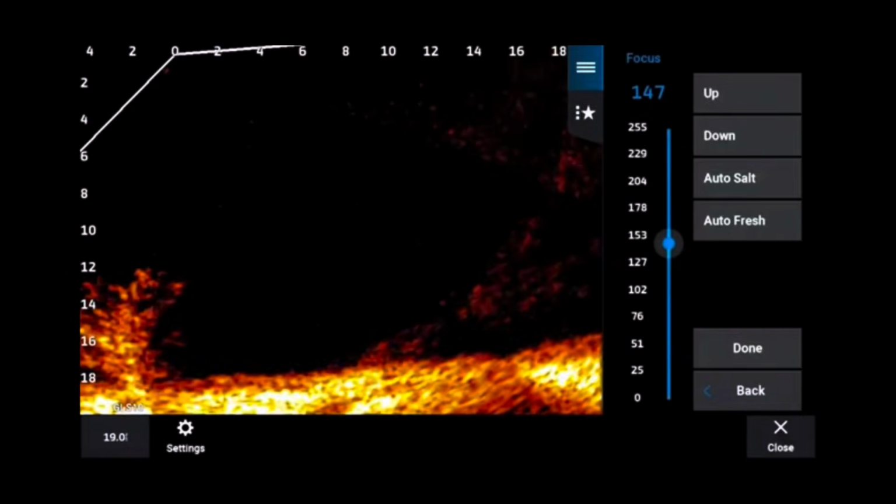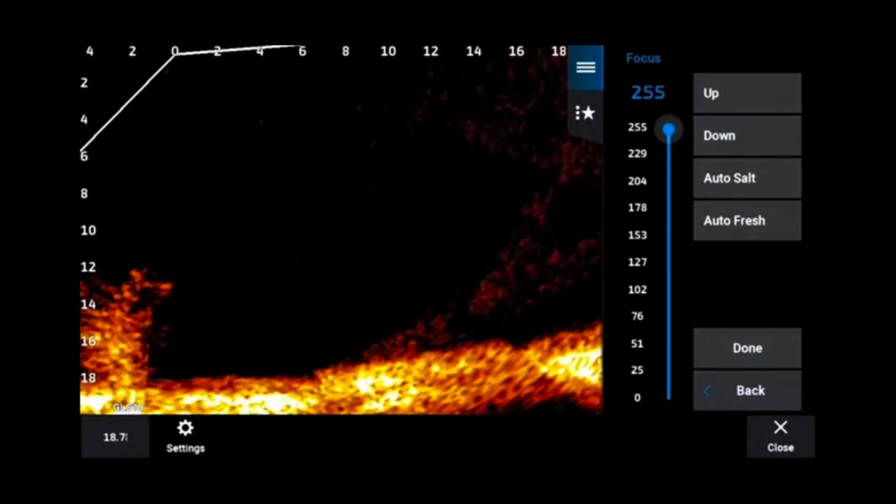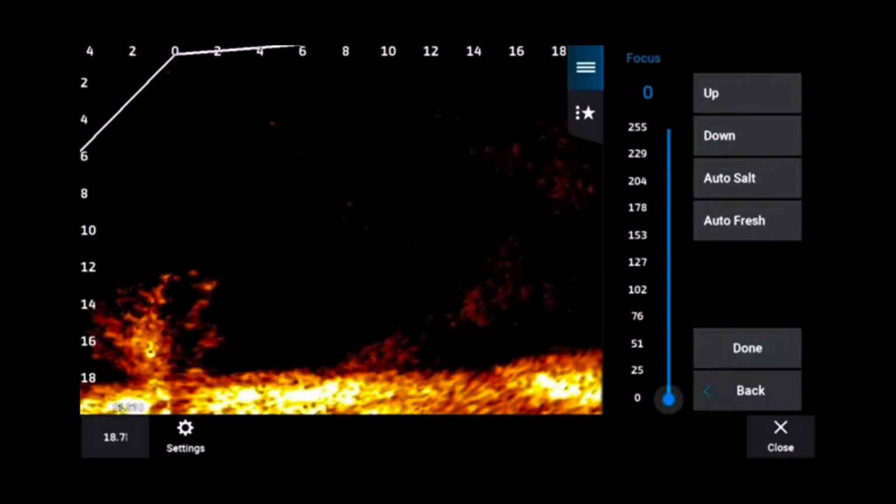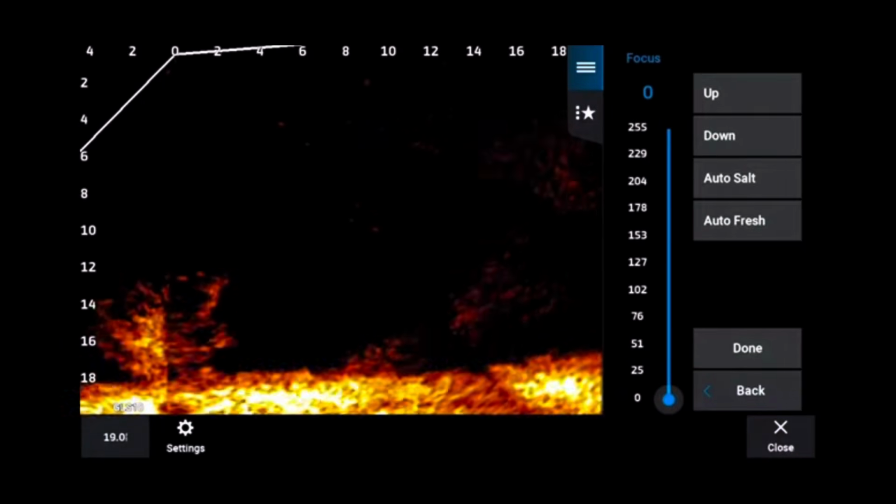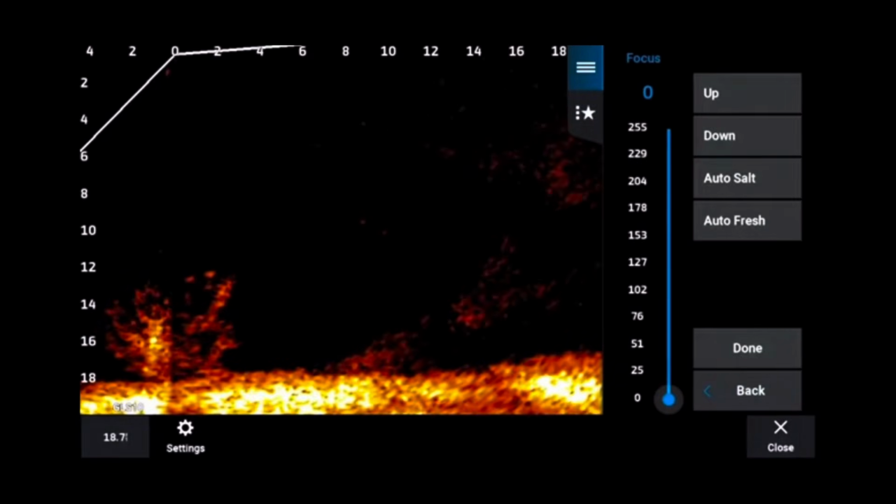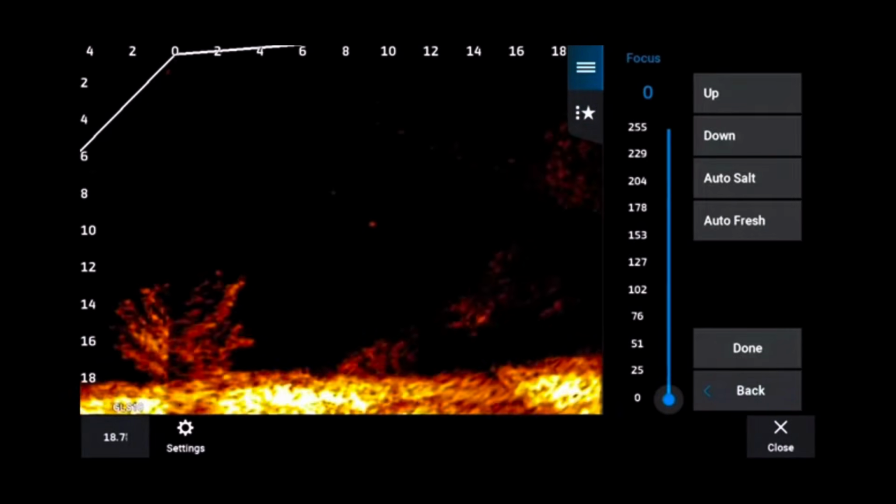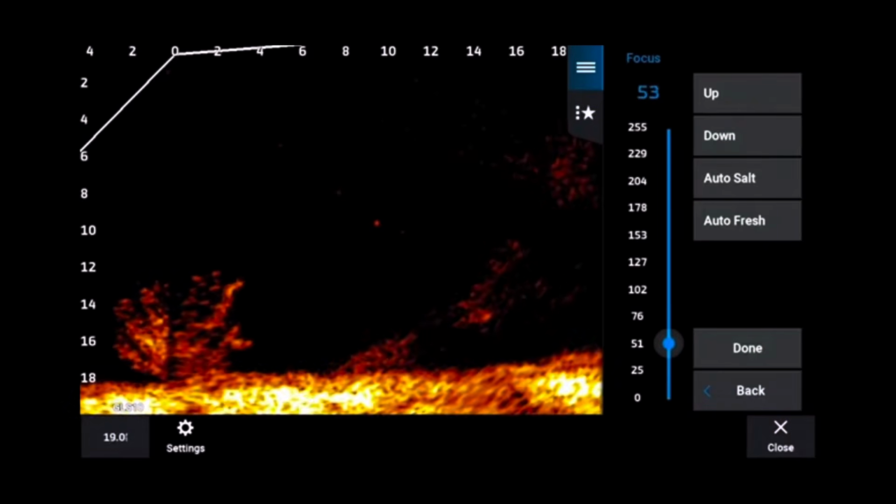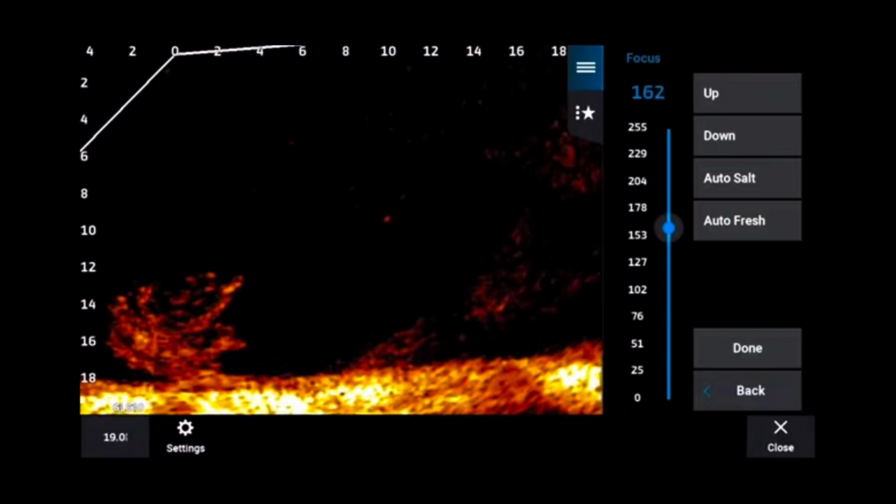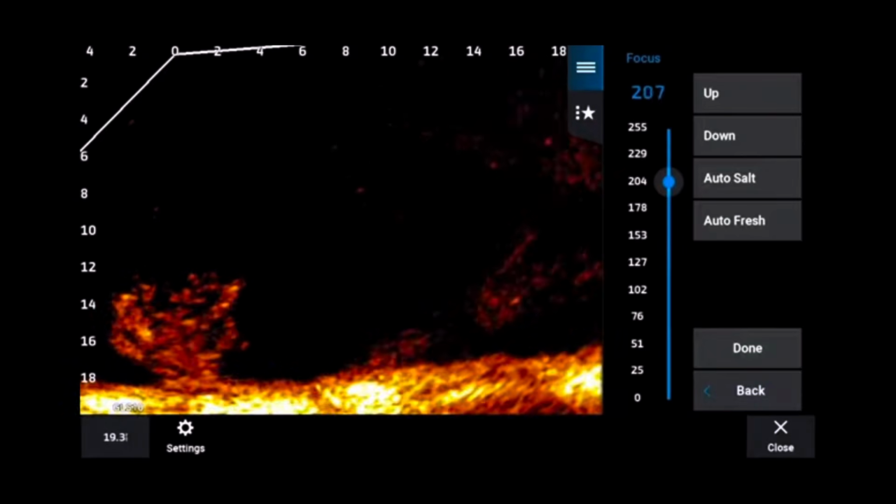All right, guys. This particular thing is called focus. Now, focus comes on auto fresh or auto salt, depending on where you set this up. This is something that I suggest you do to fine tune your Livescope as good as possible. There have been a few that I have turned on as I'm doing my lessons where I've seen the focus is perfect, but not many.